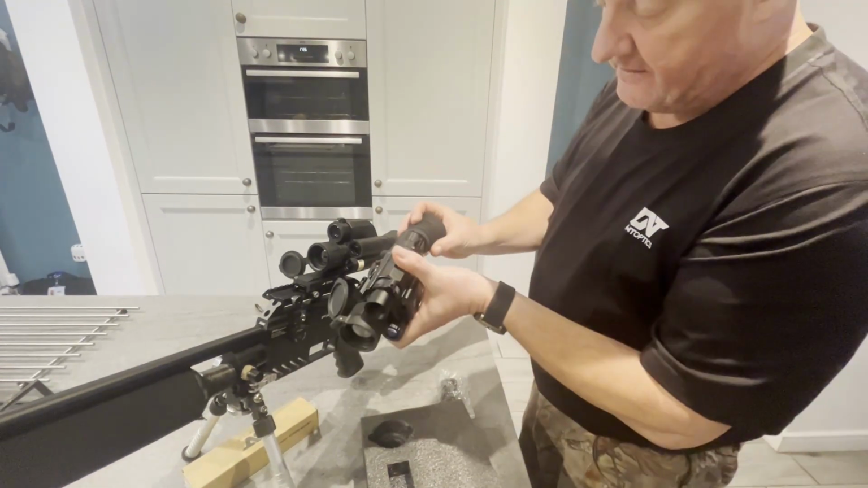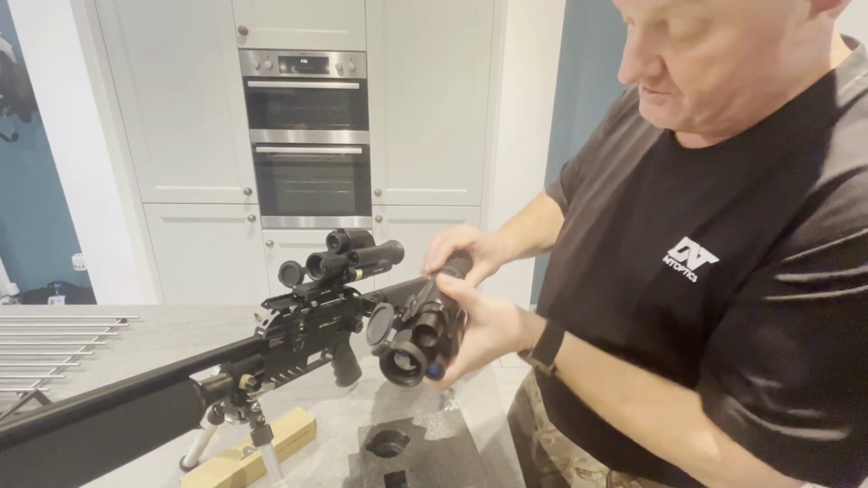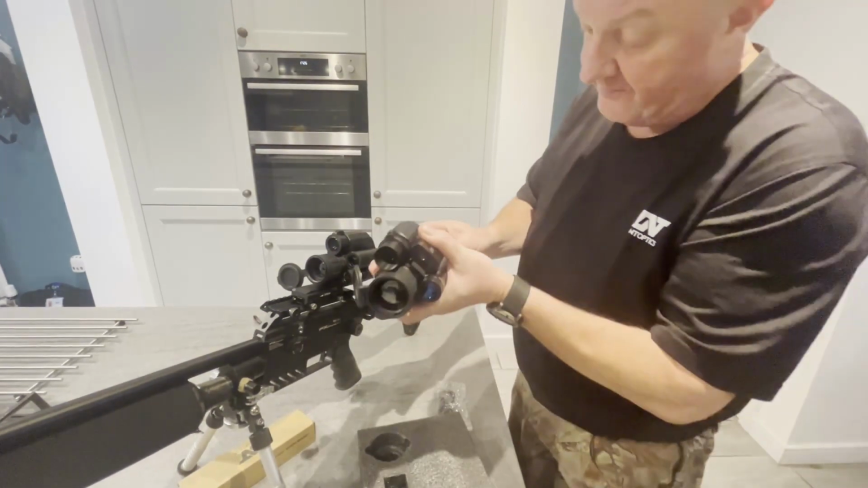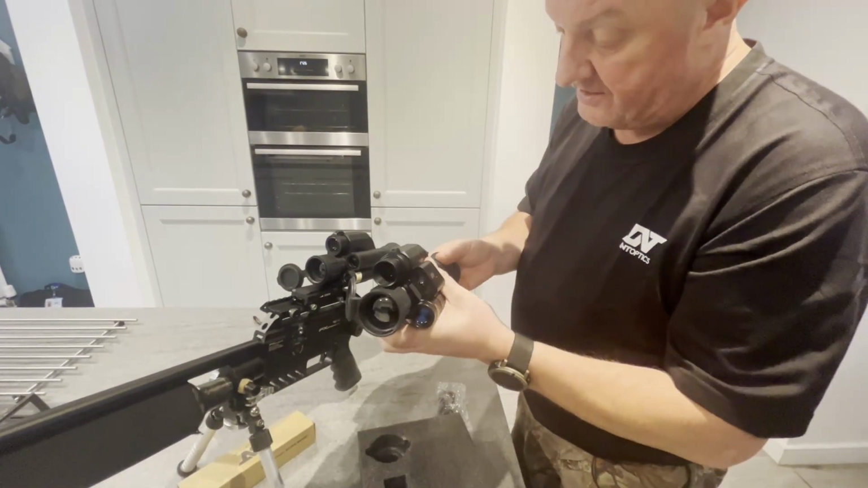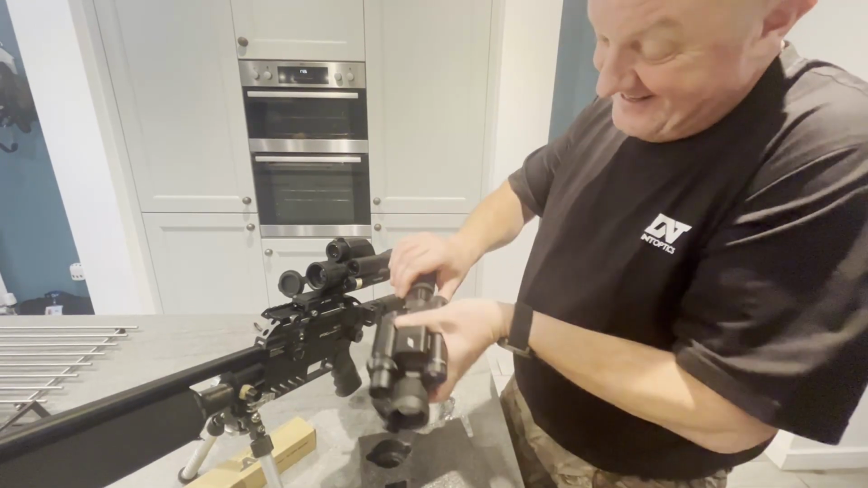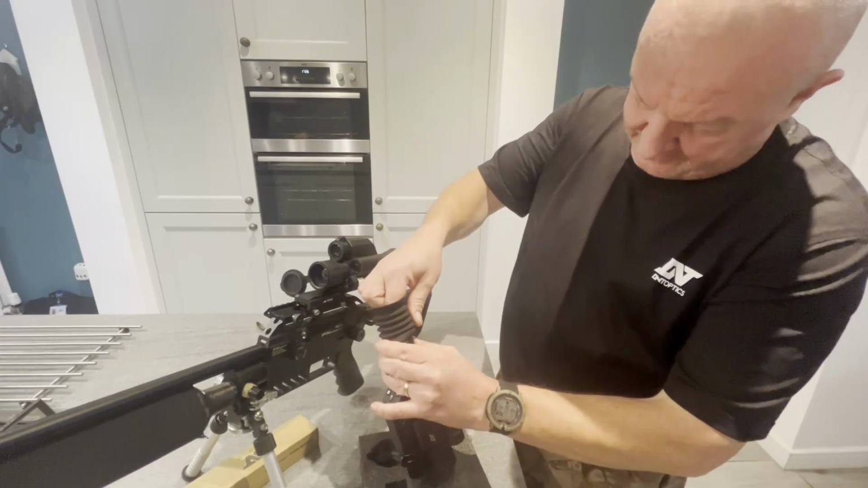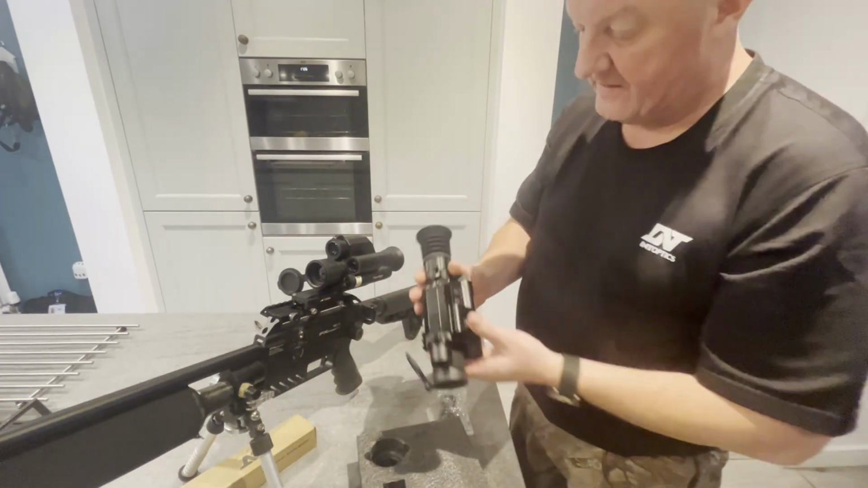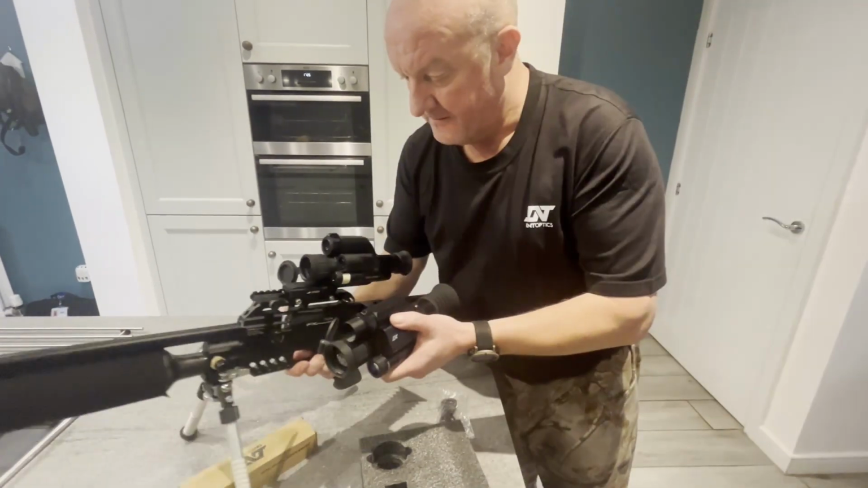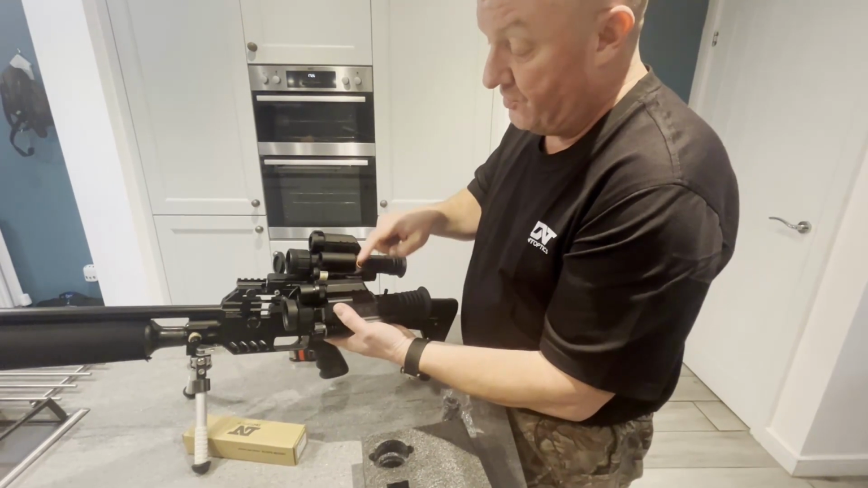You can see this rubber eyepiece sits on there. Twist it and sit it on, if I can get it on. It's brand new. I can't get it on. There you go. So slightly longer for the new one.